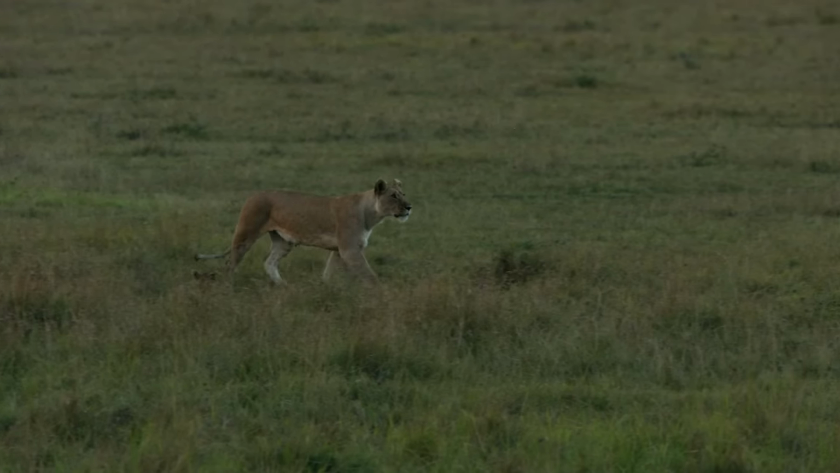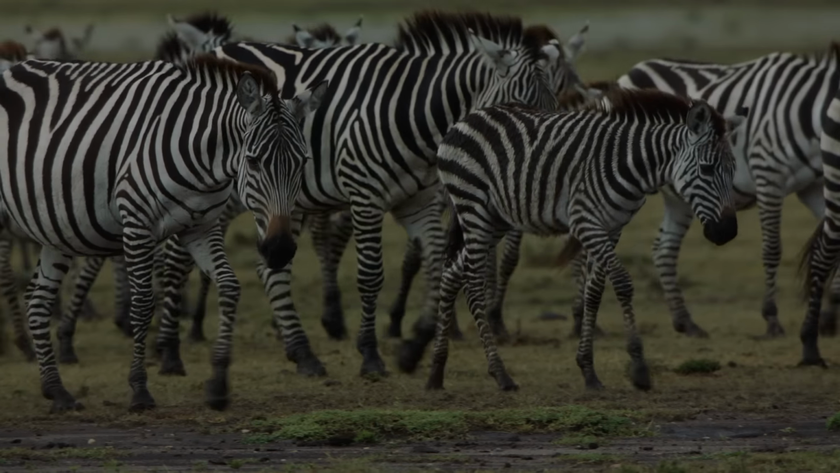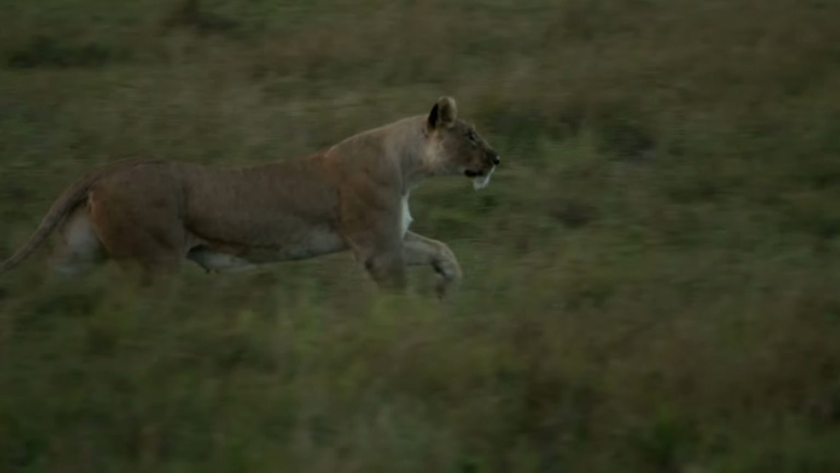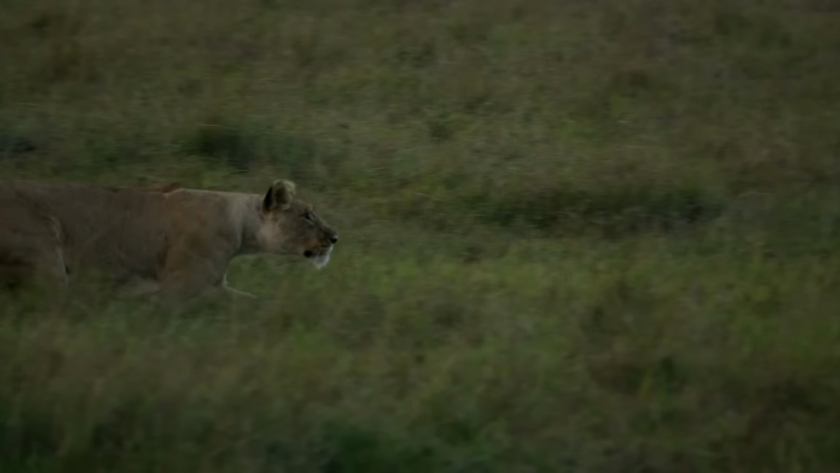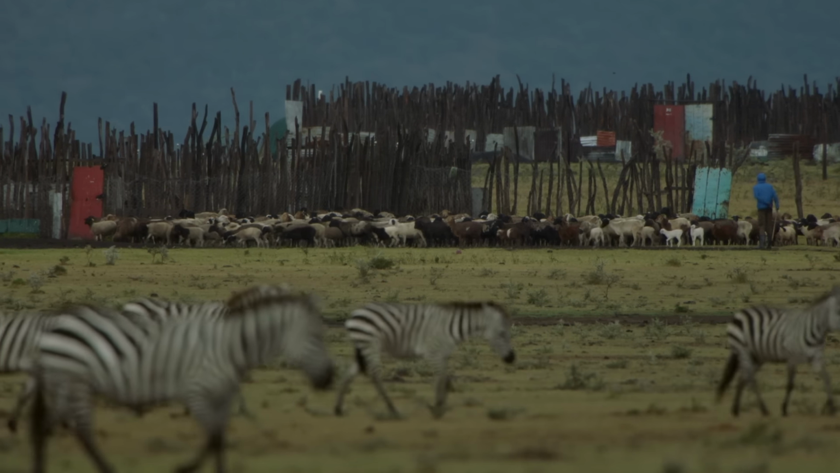On many evenings, the lioness with the two youngsters attempts to cut them off. Today, the rain has ruined her plans. The zebras are early and are already within sight of the houses.